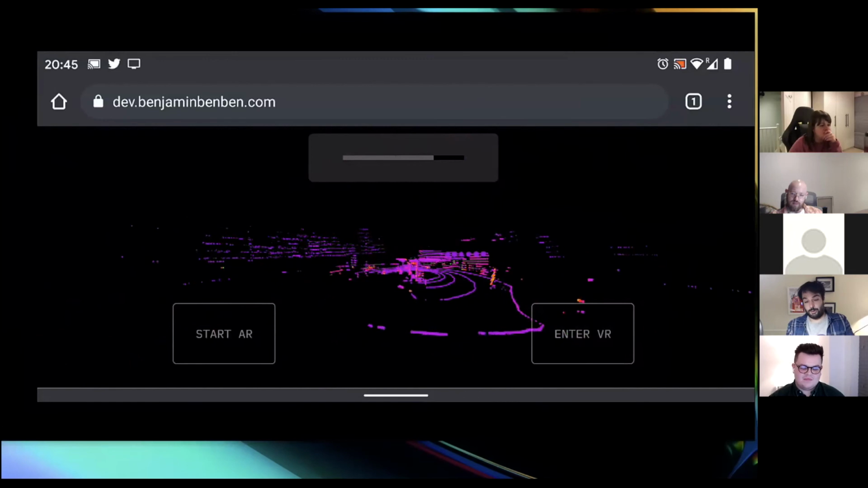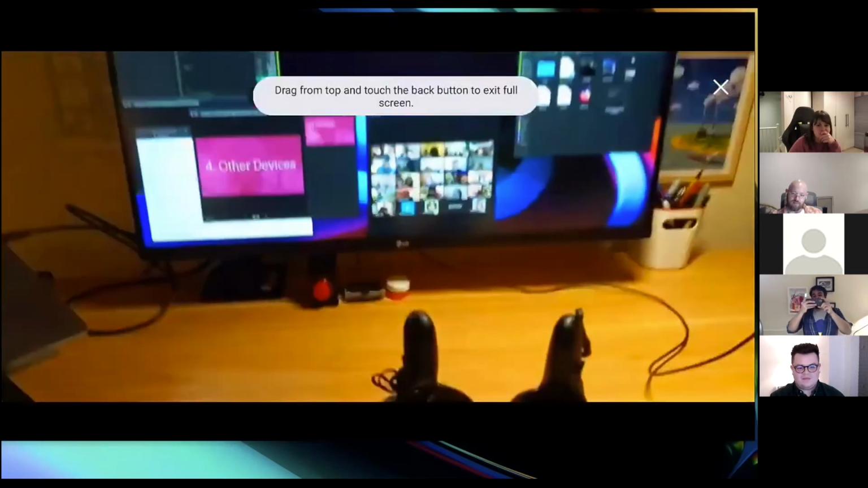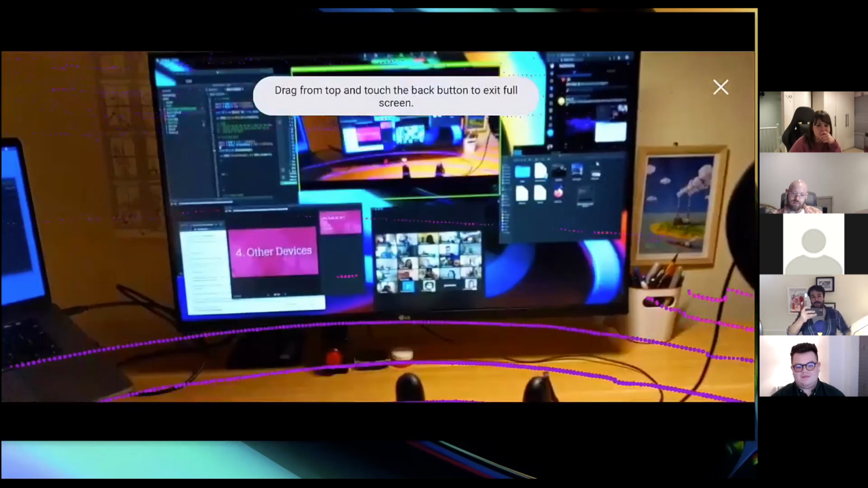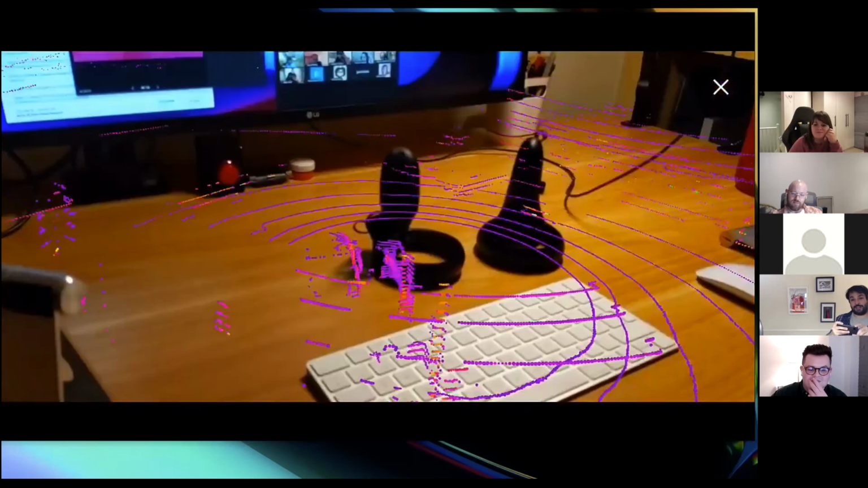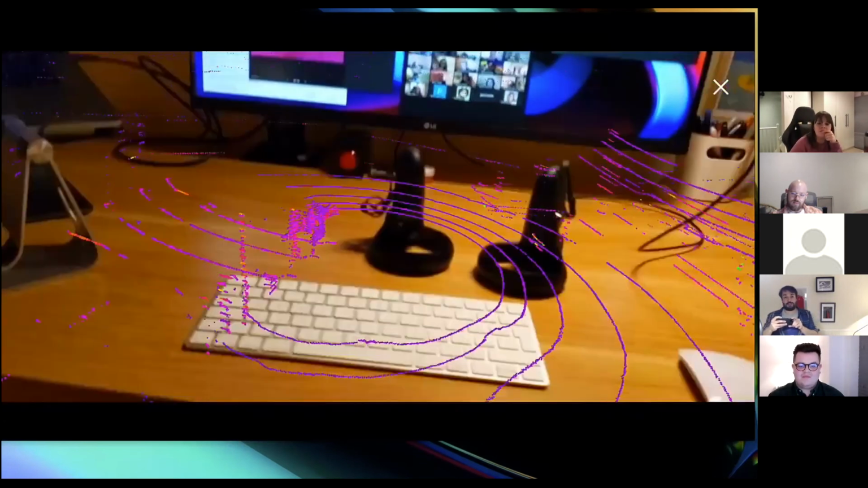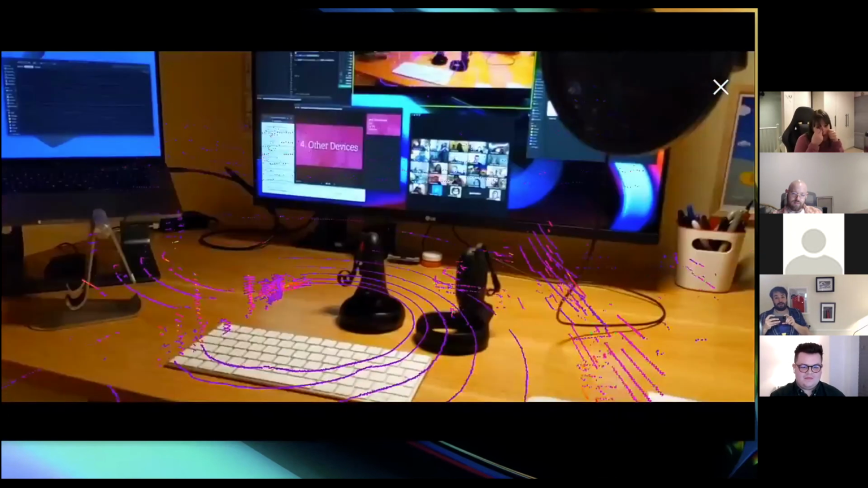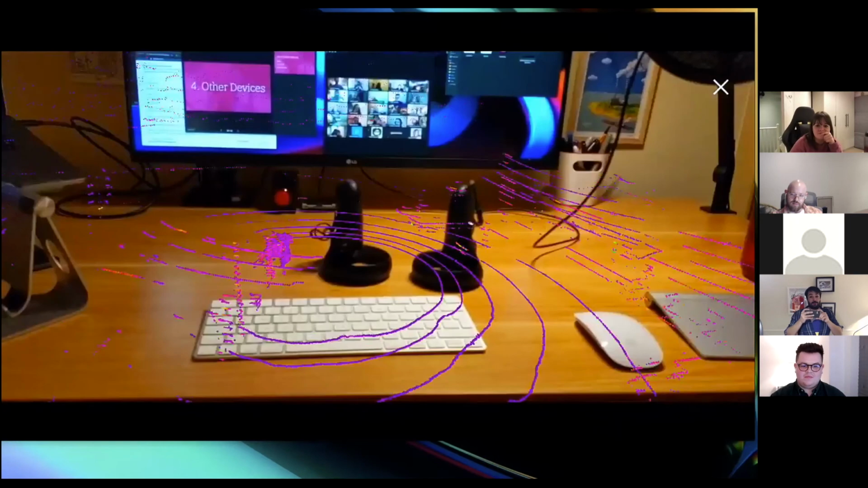But I've also got this start AR button, which is going to show you, there's everyone, hello. But we can also see down here, we've actually got that same content in augmented reality. So I'm able to walk around and actually walk up to stuff, see that car, see it pulsing, and yeah, that works there.